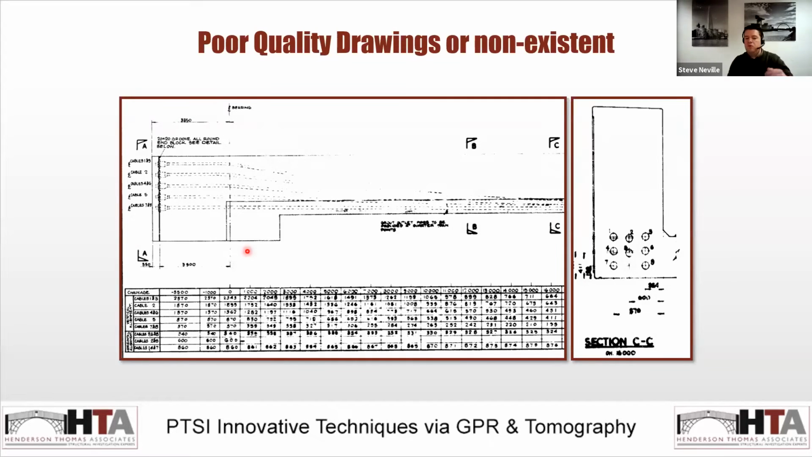So here's an example. It must have been scanned multiple times over the years. You can't really work out the numbers very well, and it's hard to see the actual profile of the ducts themselves. So you're really going in blind when trying to locate these ducts.